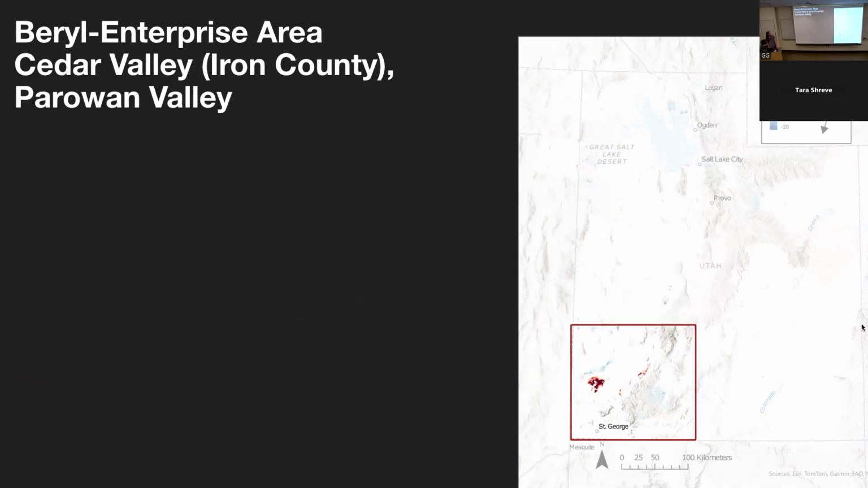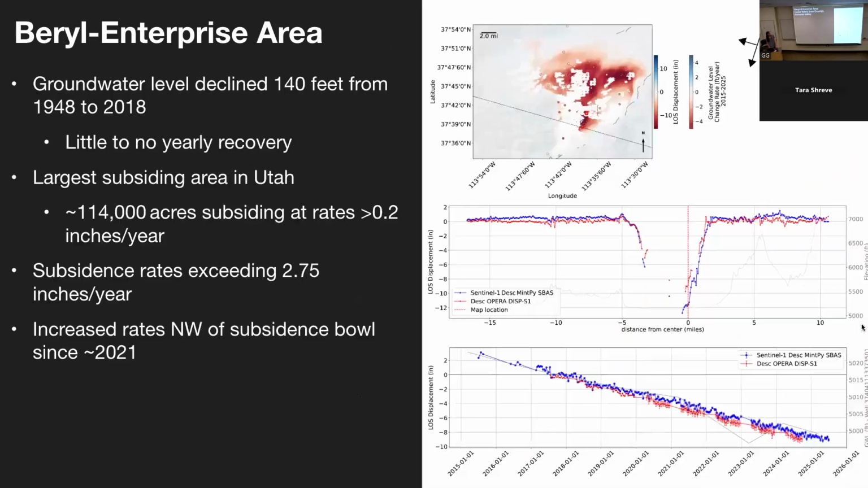So I'm going to show a few examples of these subsiding areas, the first being down by the Beryl Enterprise area. This is the largest spatial area that's subsiding in Utah. And in this area, there's been a groundwater level decline of 140 feet from 1948 to 2018, and there's little to no recovery of groundwater levels despite changes in precipitation over time. The plot that we can see in this slide, on the top we can see the cumulative displacement measured with InSAR, and then we can see a profile of the subsidence that's occurred over the past 10 years.